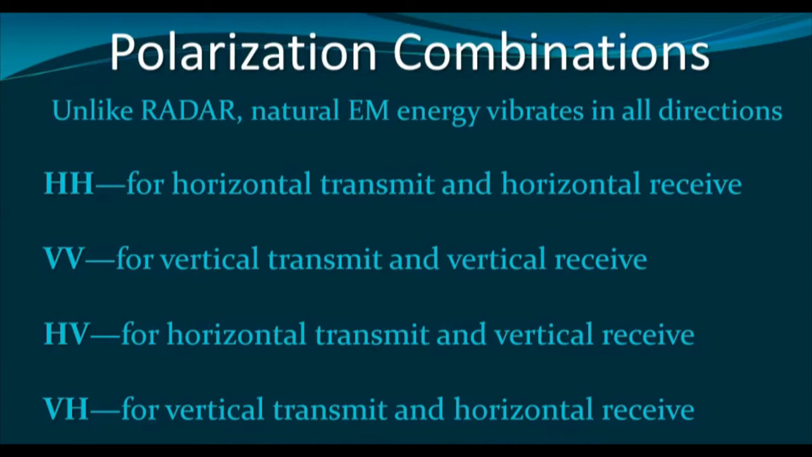These two polarizations, HH and VV, horizontal send, horizontal receive, and vertical send, vertical receive, are called like polarization. Even we may go for horizontal send and vertical receive, or vertical send and horizontal receive. These two, HV and VH, are called cross polarization.